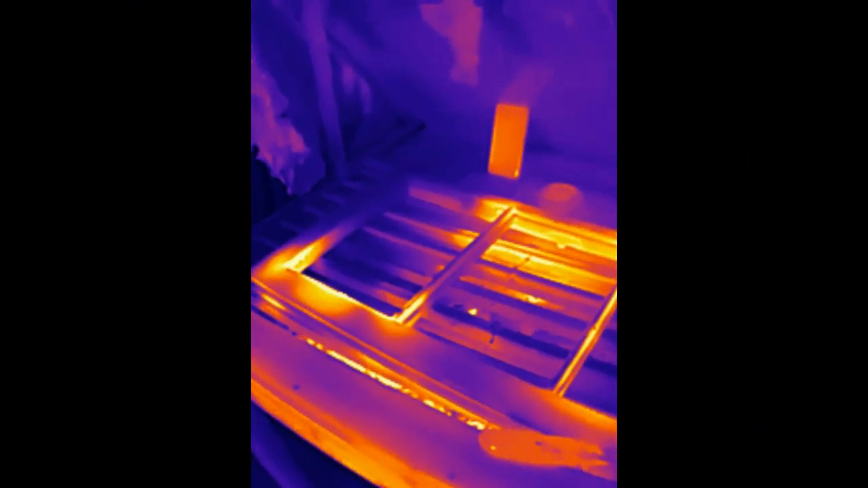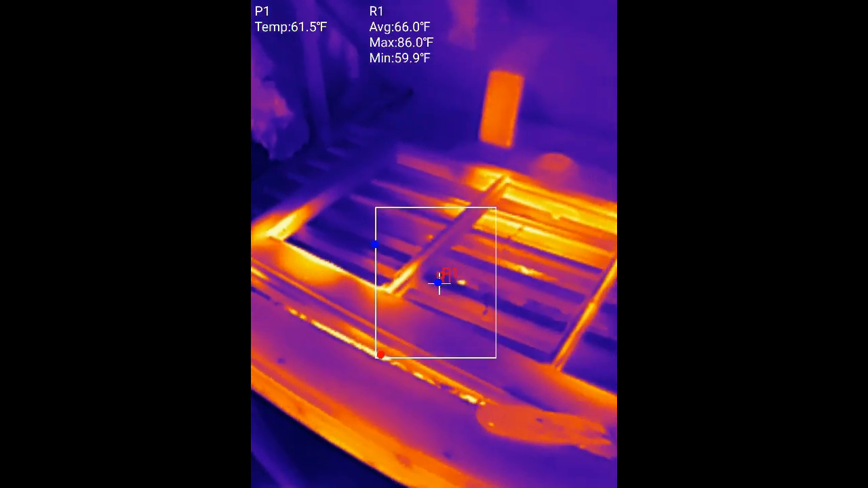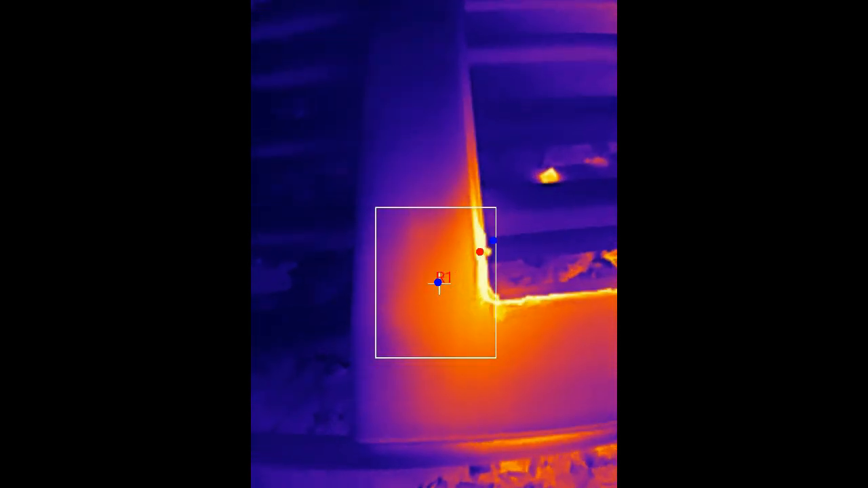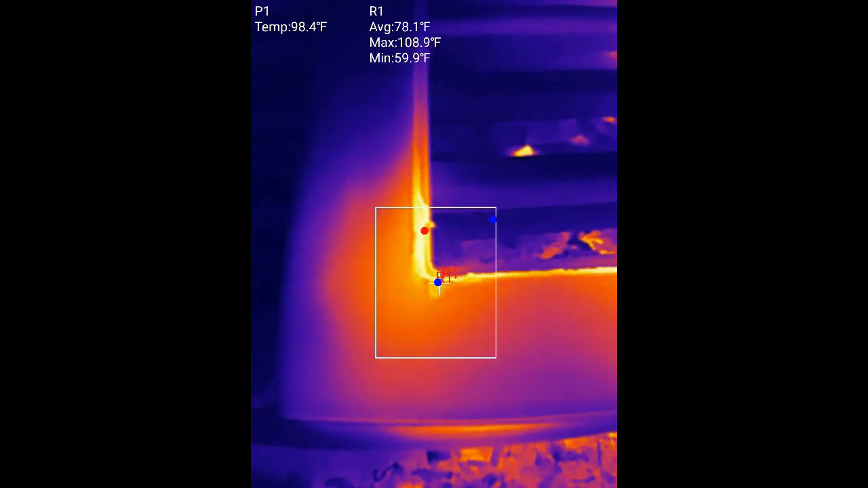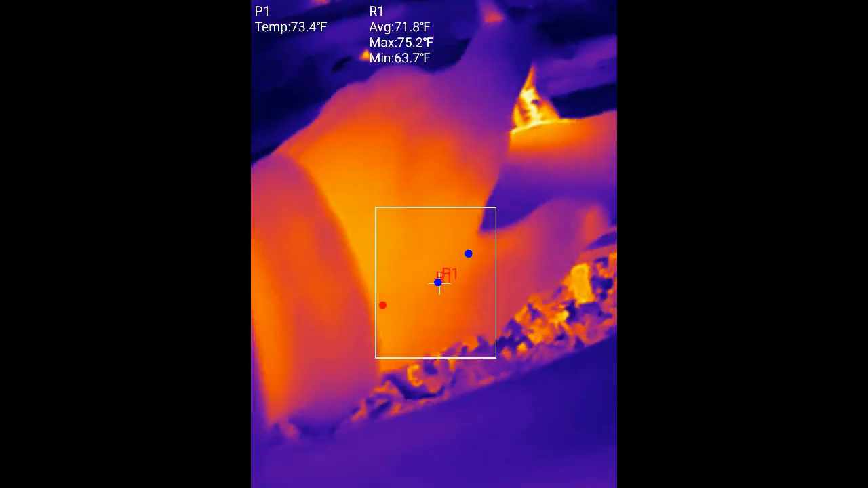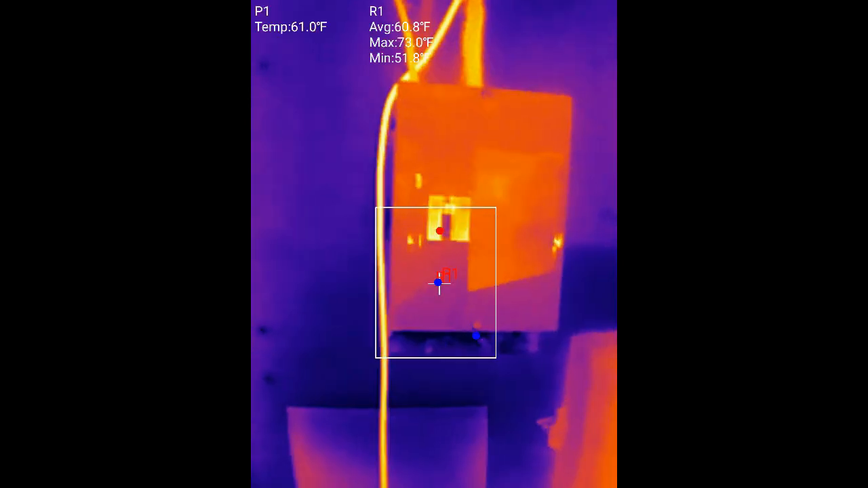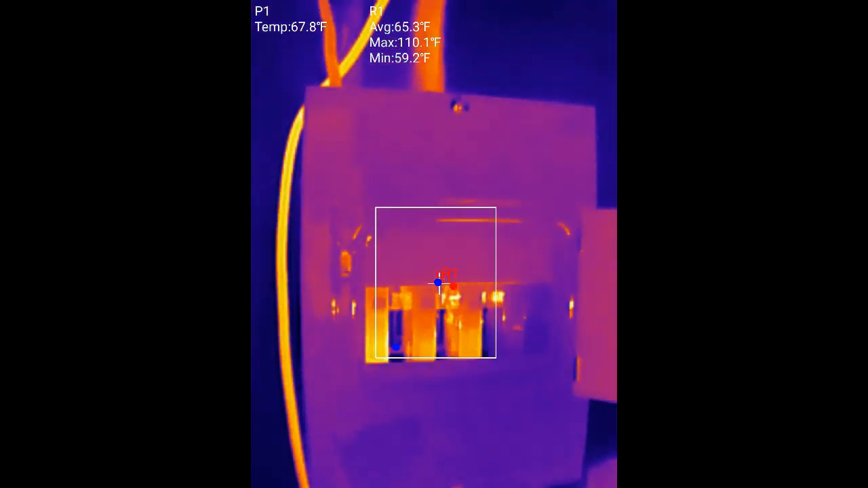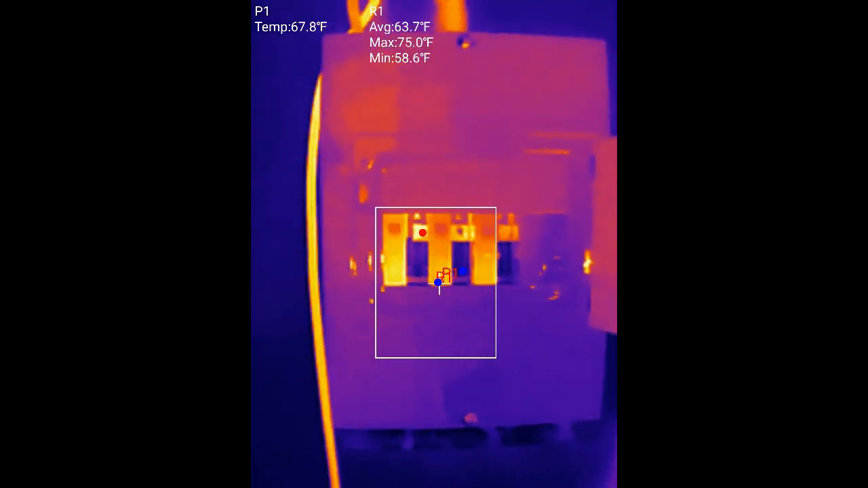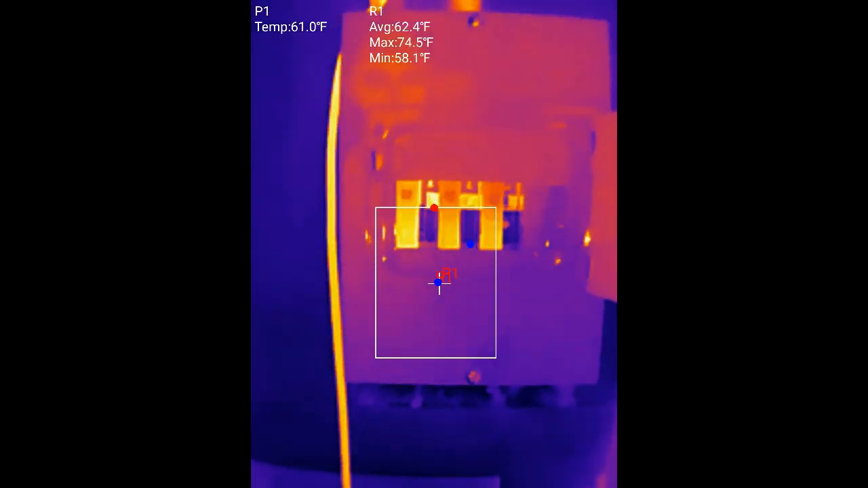Alright, so here we are in the shop. I'm going to throw a point and a rectangle up here so we can look at temperatures. I've been working on this window frame here with the heat gun. You can see the obvious hot spots where I've been cooking it to get the material out. But I wanted to give an example of what an overloaded circuit looks like, because you shouldn't be doing this in your grow rooms, in your houses, or in your shop. We kind of don't have a choice in this shop due to how the power is arranged here.